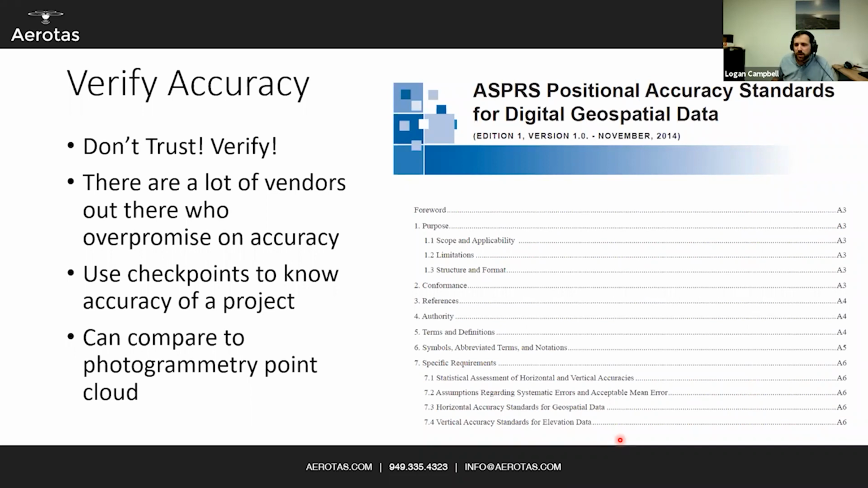So use checkpoints. You can compare to a photogrammetry point cloud. But for us, our kind of North Star when measuring accuracy is the ASPRS Positional Accuracy Standards for Geospatial Data. It's a set of academic research and guidelines for how to measure and report accuracy, and it actually applies to all digital geospatial data. That means both photogrammetry and LiDAR are included in the ASPRS standards. Back to the ASPRS, great nonprofit organization. So check that out if you really like reading about accuracy verification standards.